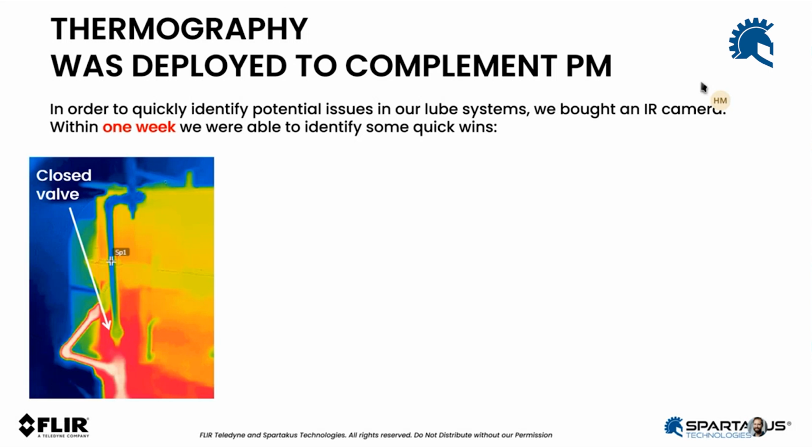And the least I could say is that there were a lot of issues, and one very recurring issue was that we had a lot of contamination through the lubrication pipes, right? These big gearboxes were equipped with forced lubrication systems. As you can see here, we can see the pipes, and there's a blockage here. And we were unable to identify which pipes were blocked and where before we acquired a camera.